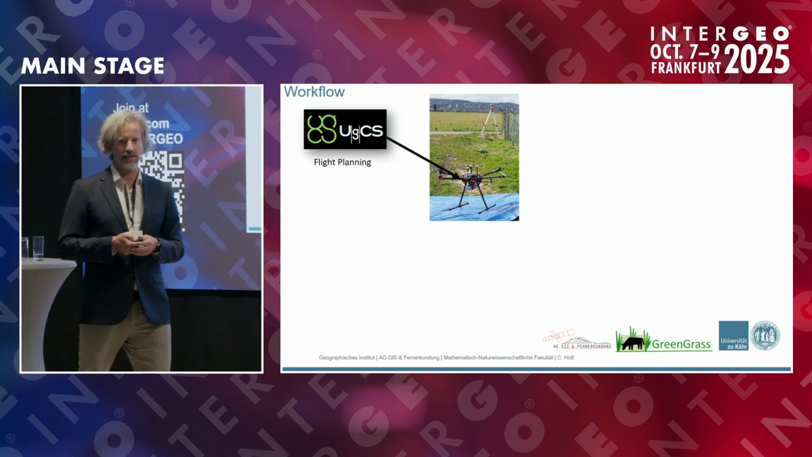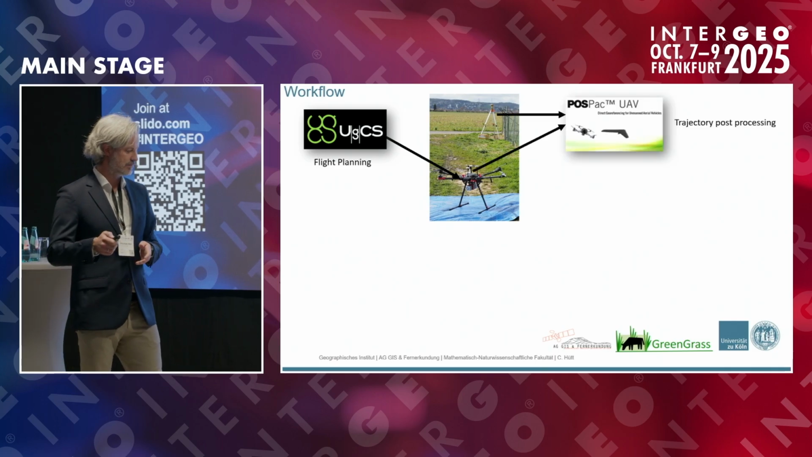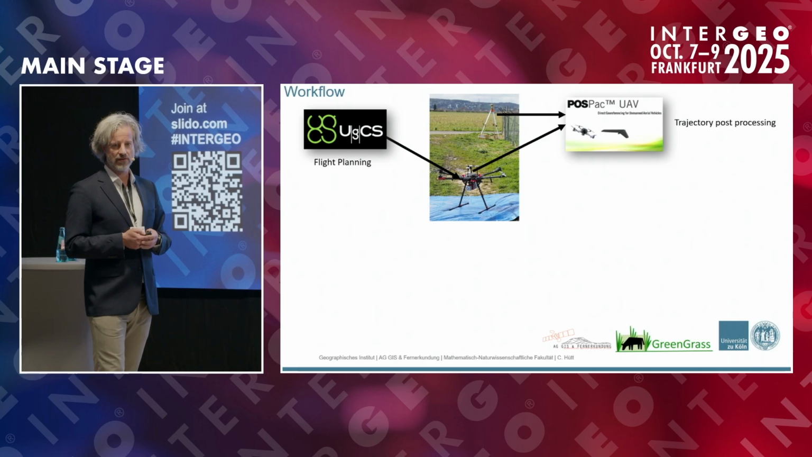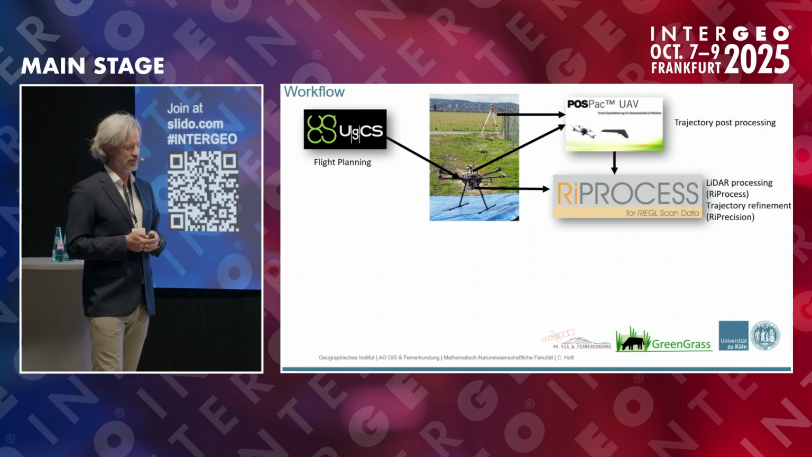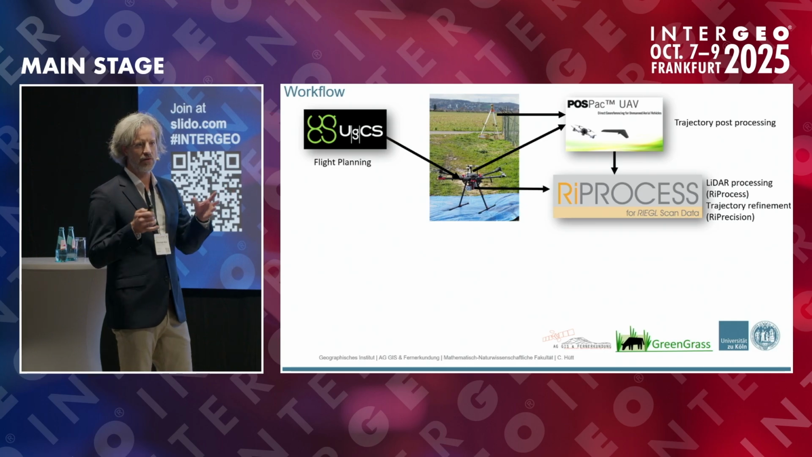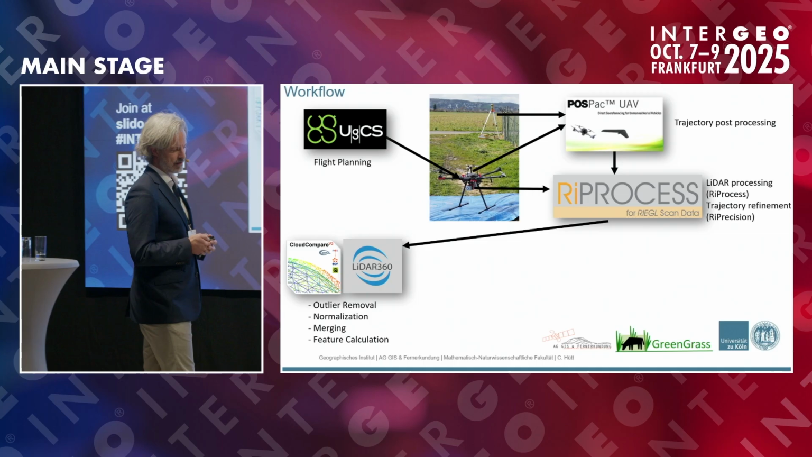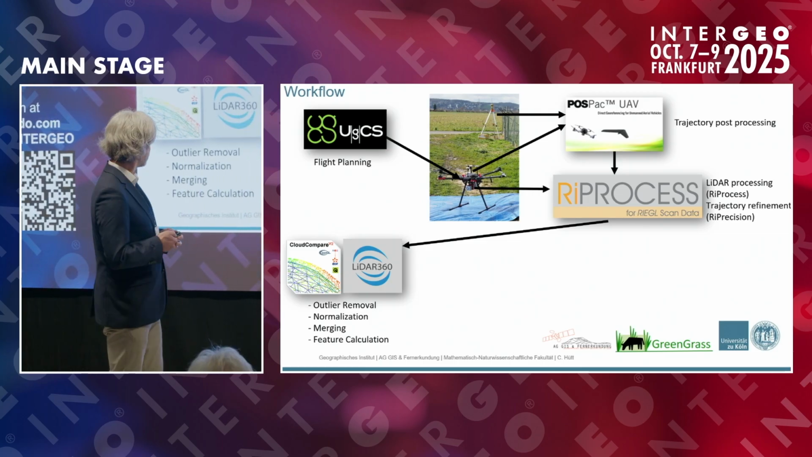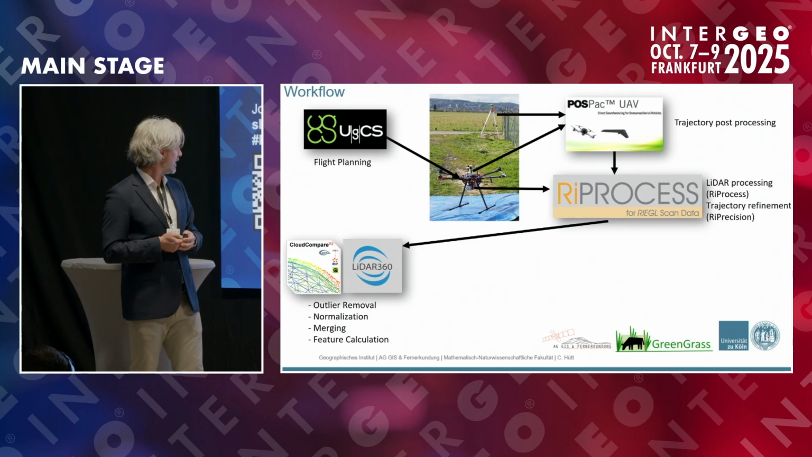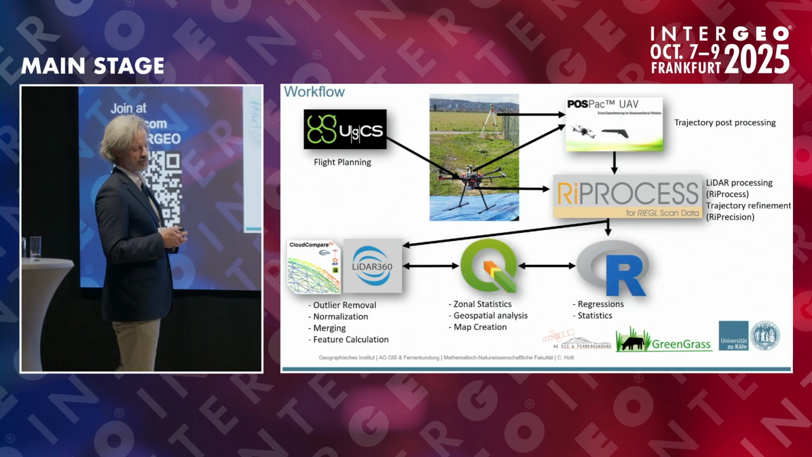We used flight planning UGCS to make custom flight planning. We could estimate the trajectory very precisely with this IMU and another software, and then it's the Regal software that all integrates this. This is basically a standard workflow for mobile LiDAR mapping systems. And then we would use Cloud Compare or LiDAR 360 to analyze the point clouds and do regression analysis.